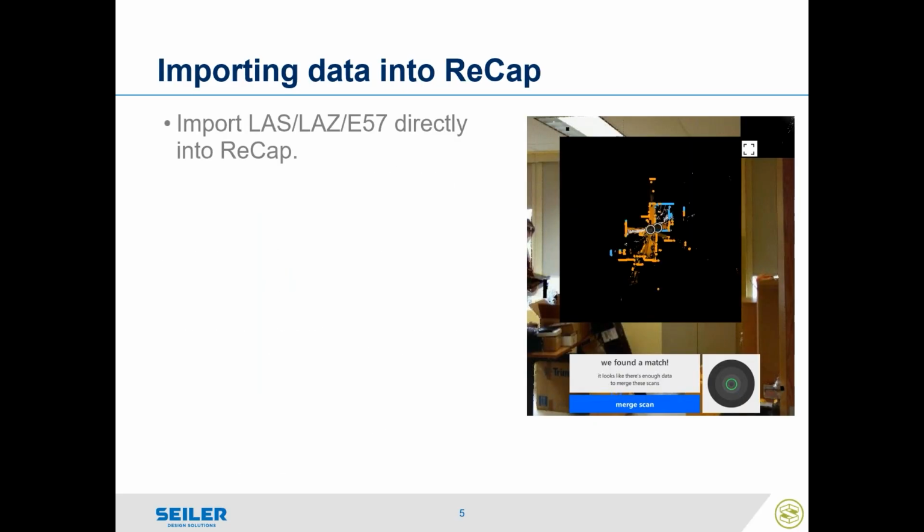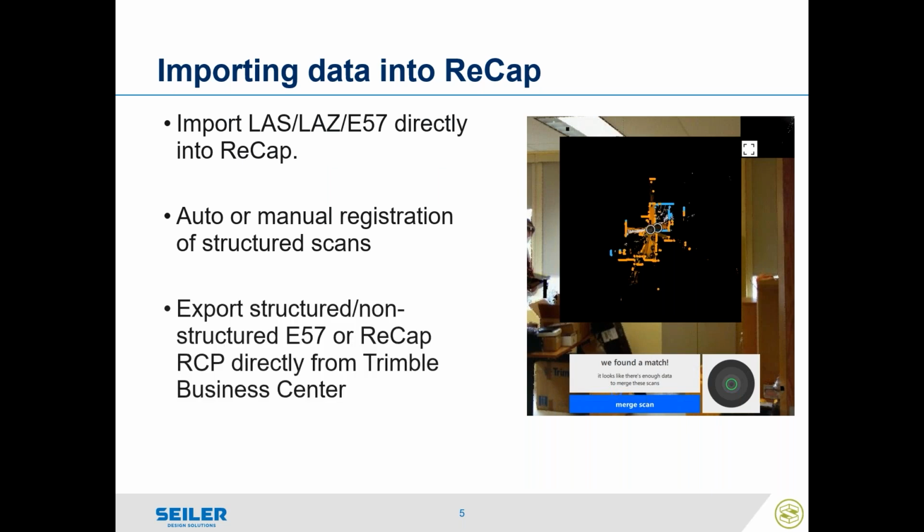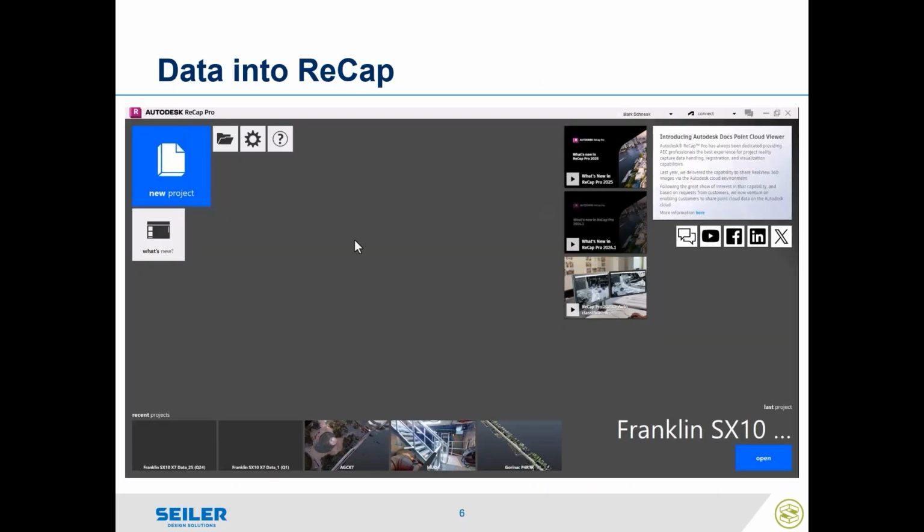All right, so I'm going to go over importing data. ReCap can import LAS, LAZ, and E57 directly into ReCap. You can do auto or manual registration. So if I did have just E57s that weren't structured or weren't registered, it will do automatic matching. I can also export structured or non-structured E57 or ReCap RCP directly from Trimble Business Center. So in TBC, besides the E57, you can export out RCP files, and I can just drag and drop those into the program directly. All right, so I'm going to have a little video here, data into ReCap.